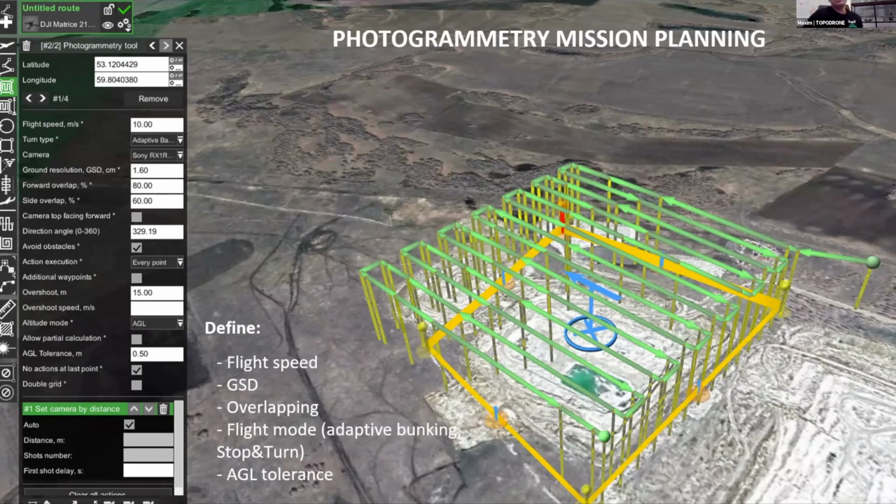And next step, you should set up overlapping settings. For photogrammetry, I would say that a minimum of 60% is required. Sometimes it is better to increase overlapping, especially for photogrammetry. For LiDAR survey, the situation is totally different. In this case, you can decrease overlapping to 30% or less if you fly over a flat area, and all your data set will be correct.